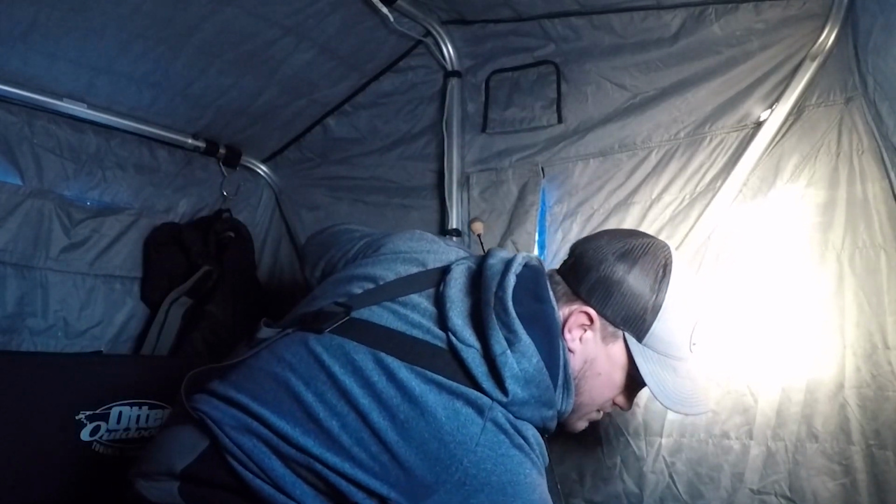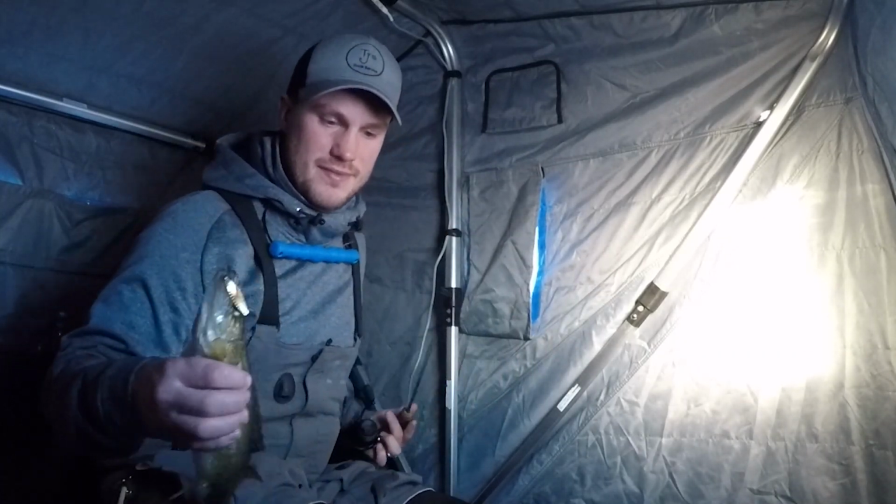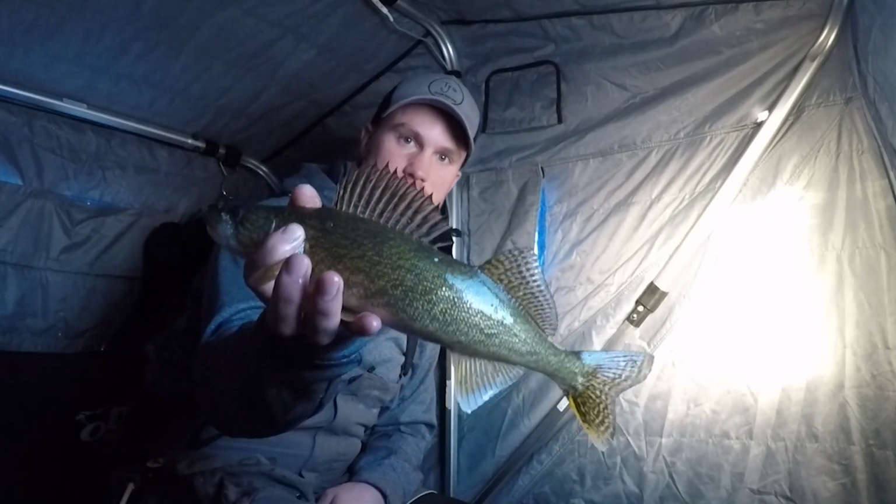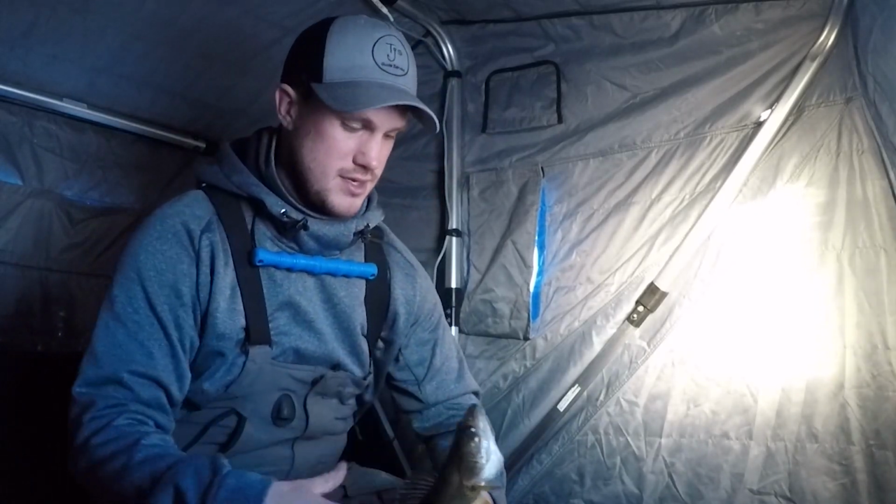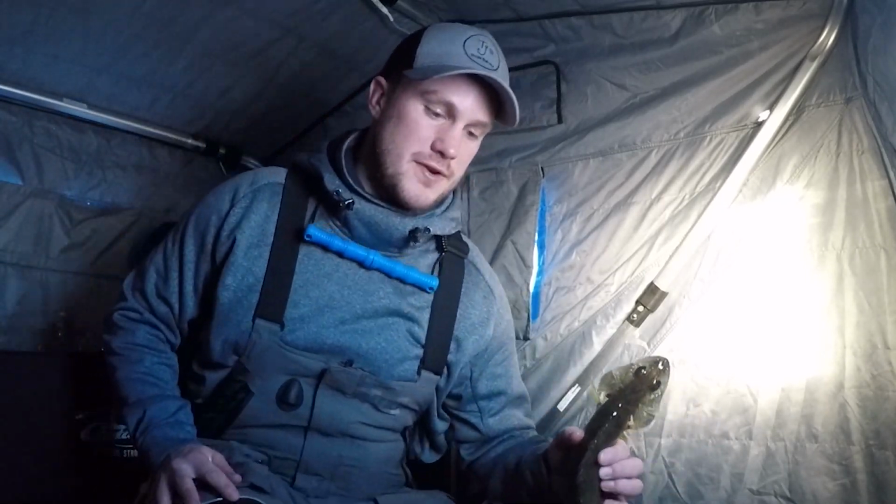There we go. Awesome fish. And that time it took that little bit of falling action, kind of went right back down with it. So cool. And I'm actually going to keep a couple to eat. And this one is probably around that 15, 16, just a perfect eater.